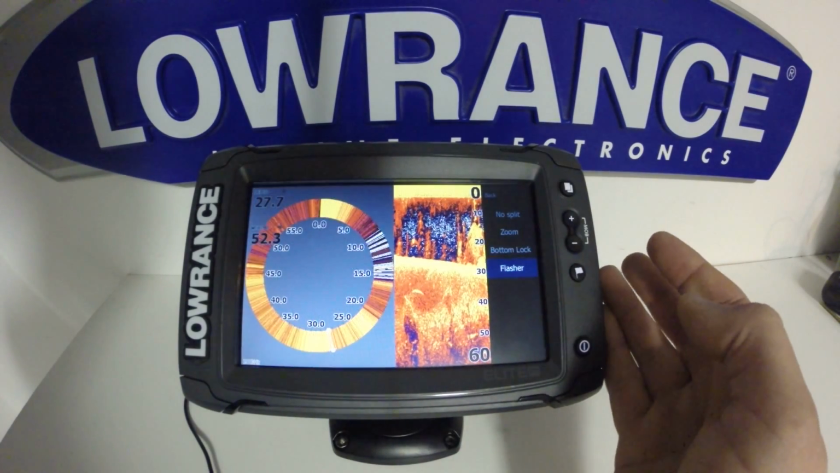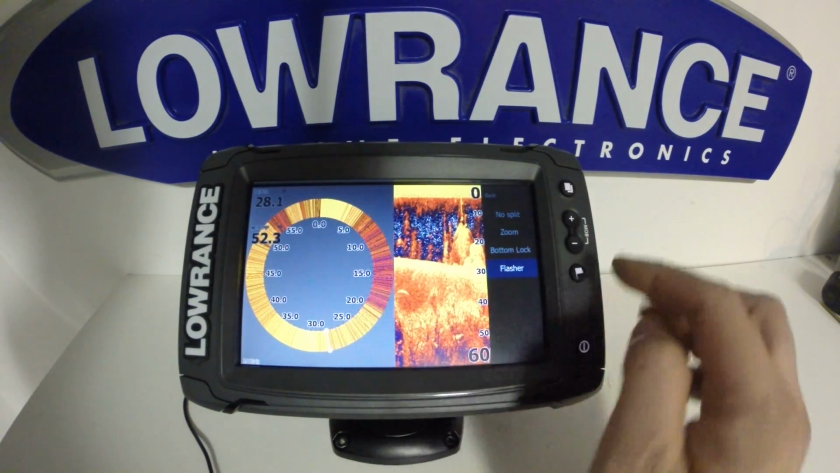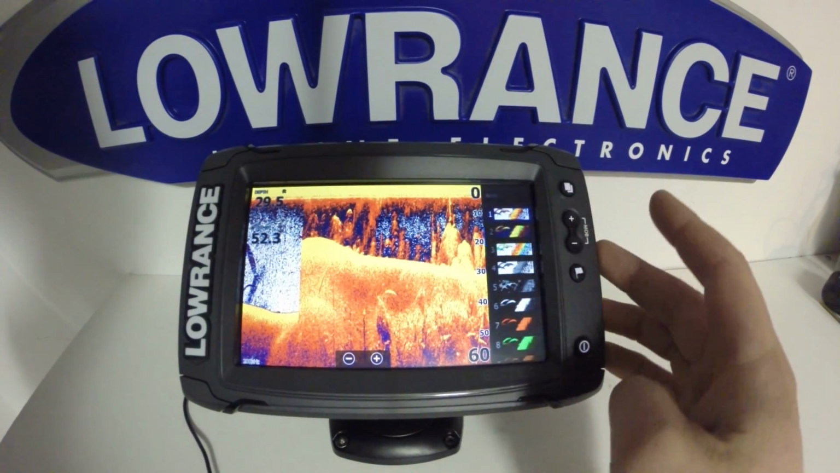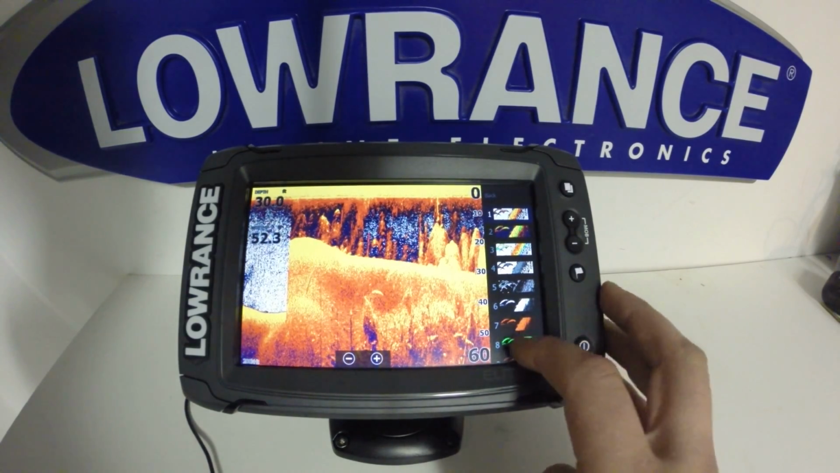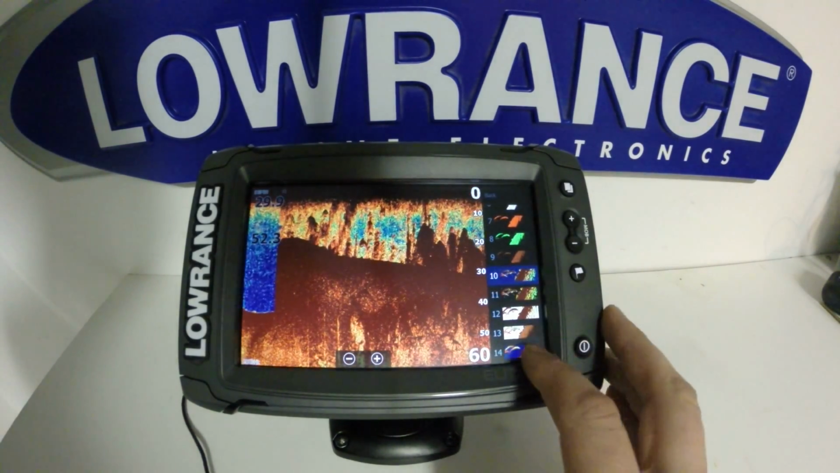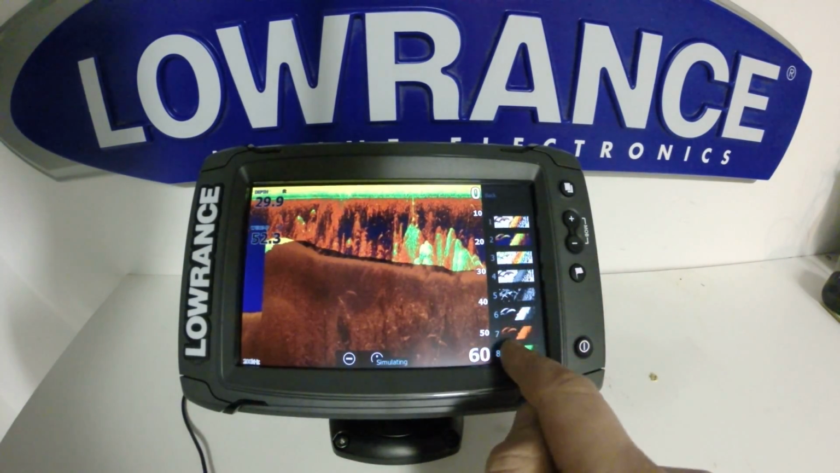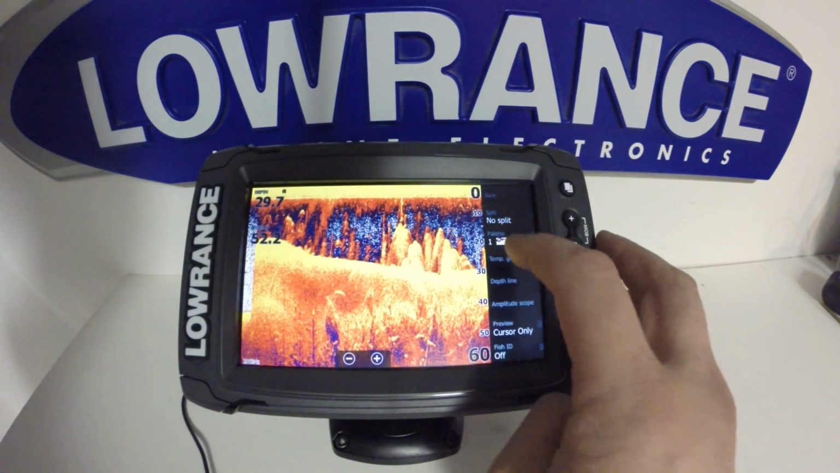It also does have a flasher, but with these units, if you are going to be using it for ice fishing, you're better off to stick with the full chart. The other thing you have here is your color palettes. Personally, color palette number 1 is the one I would recommend. There's quite a few here. And again, when you start to choose these color palettes, you will have to adjust your color line. This is all personal preference, though. You can select whichever one you like.